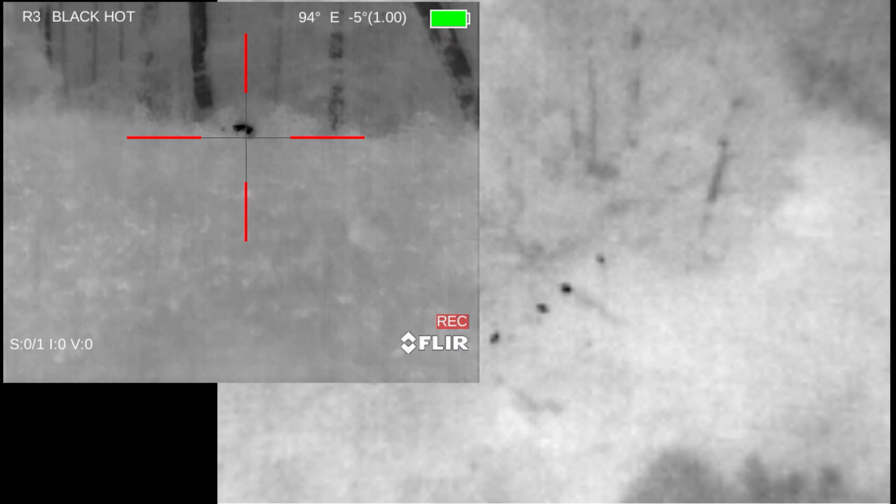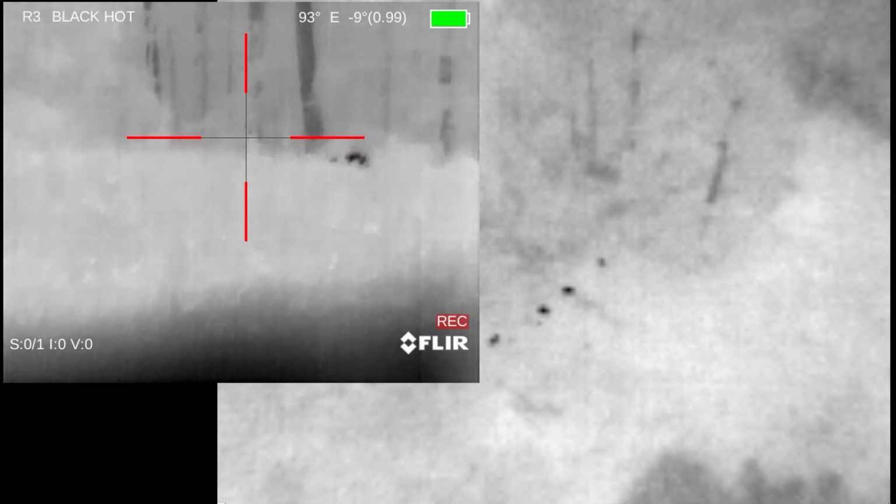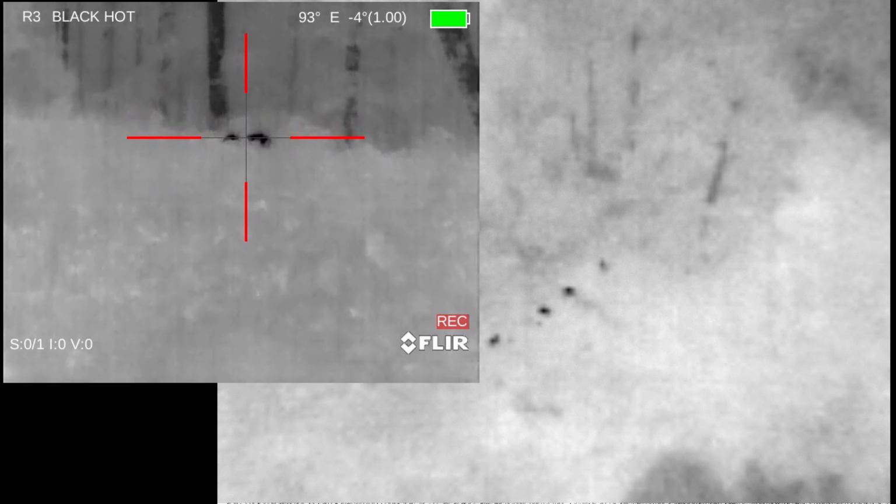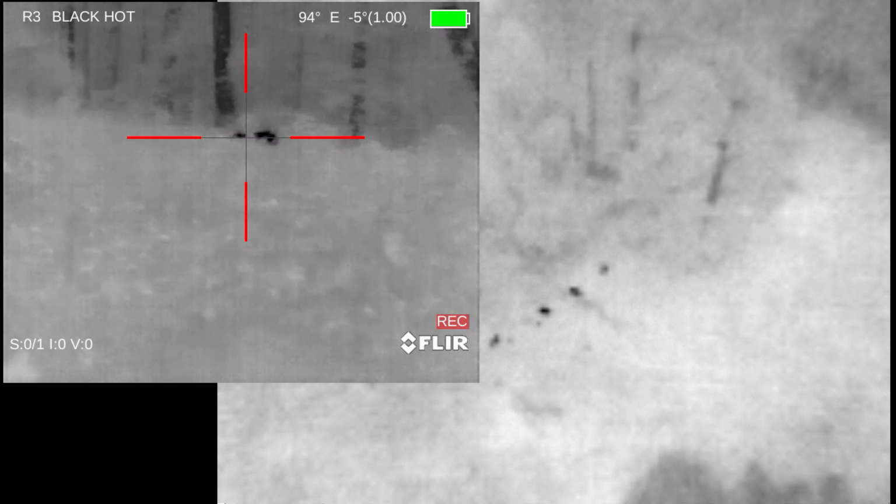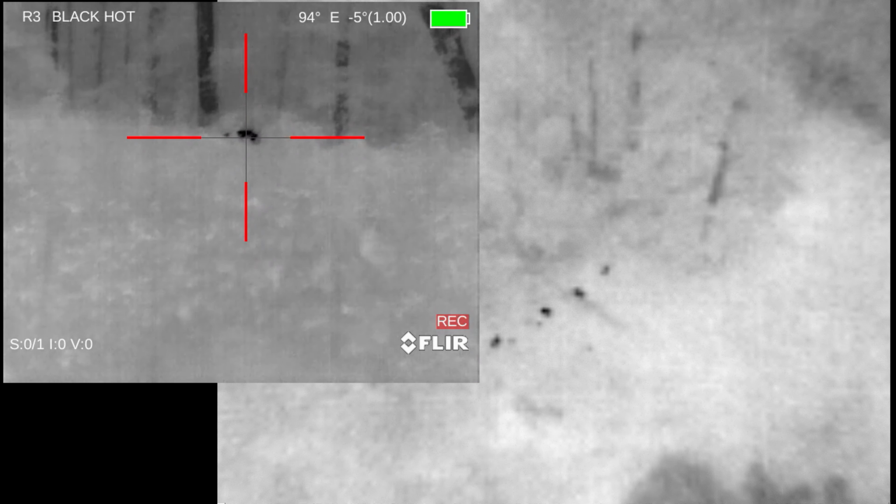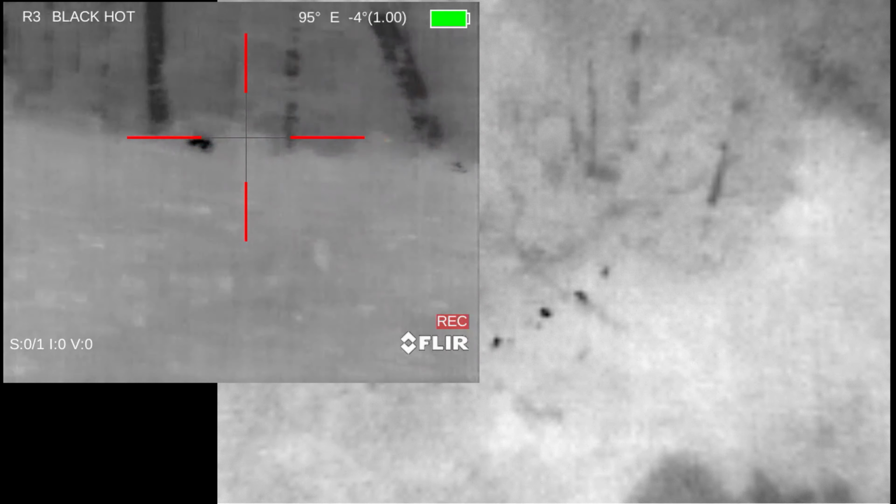Here I'm just looking around, checking my targets and exactly where they're located at, hoping that I can go from shooting one right to shooting more, trying to decide where I'm going to put my shot, since they were so hard to see in this dense ground cover.